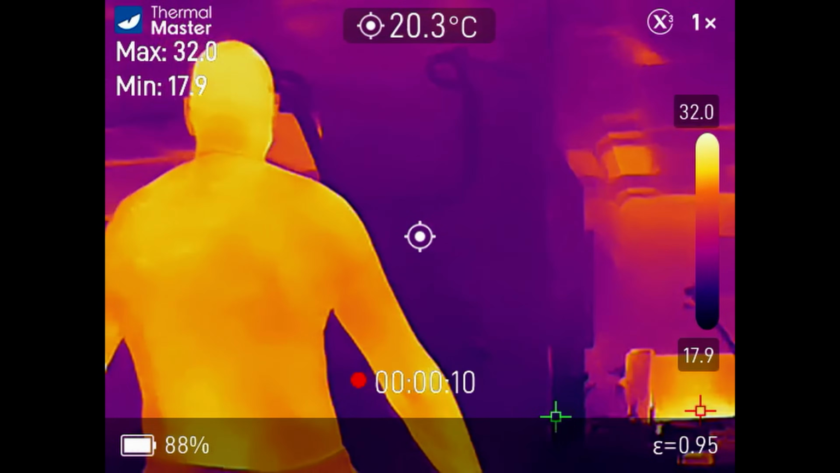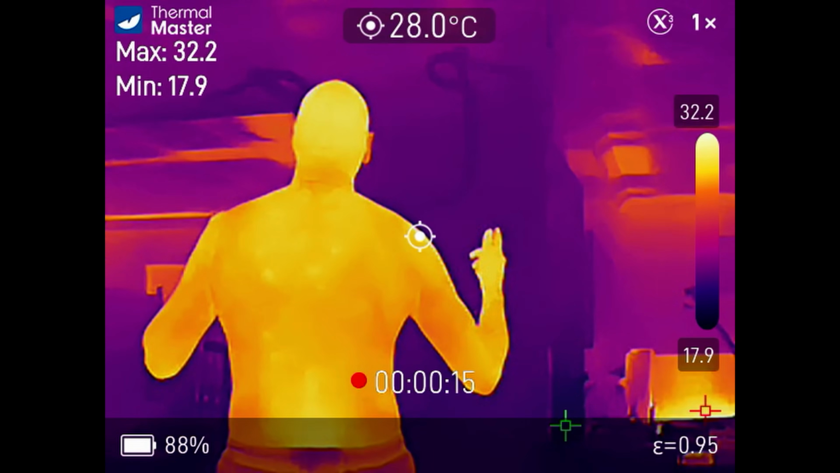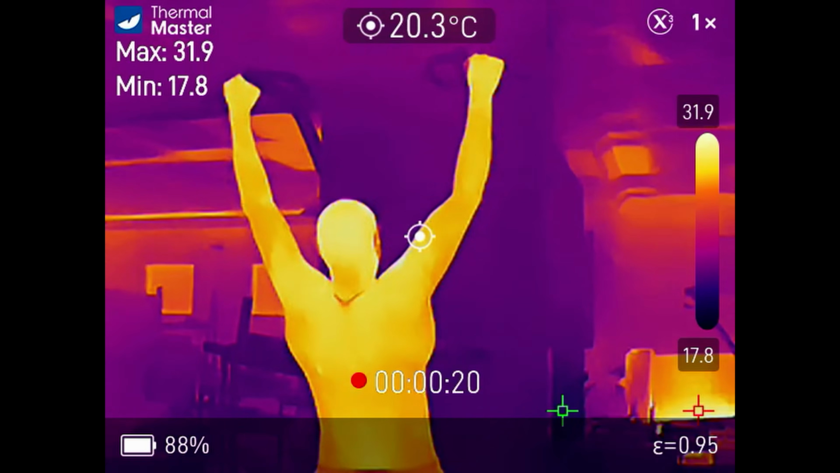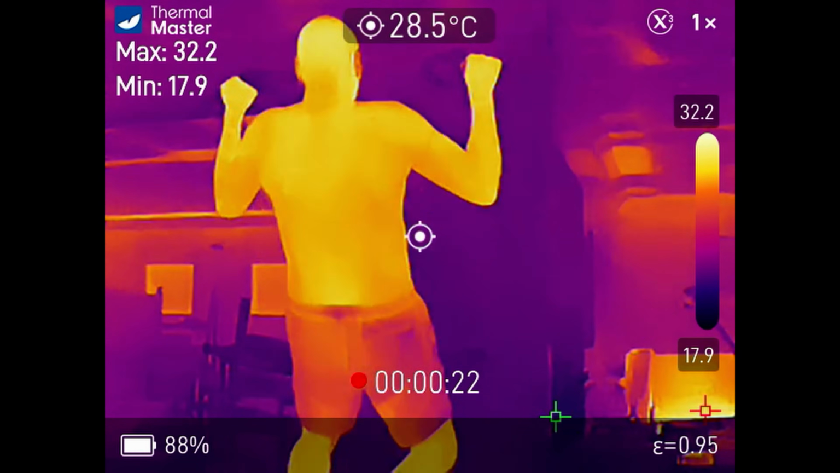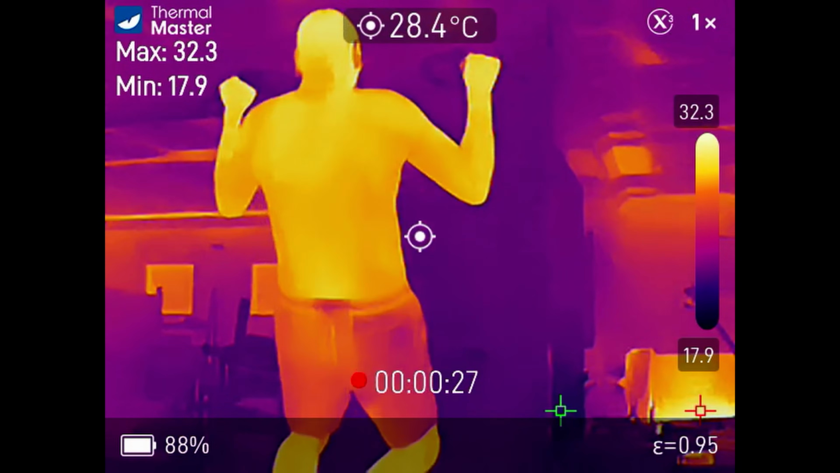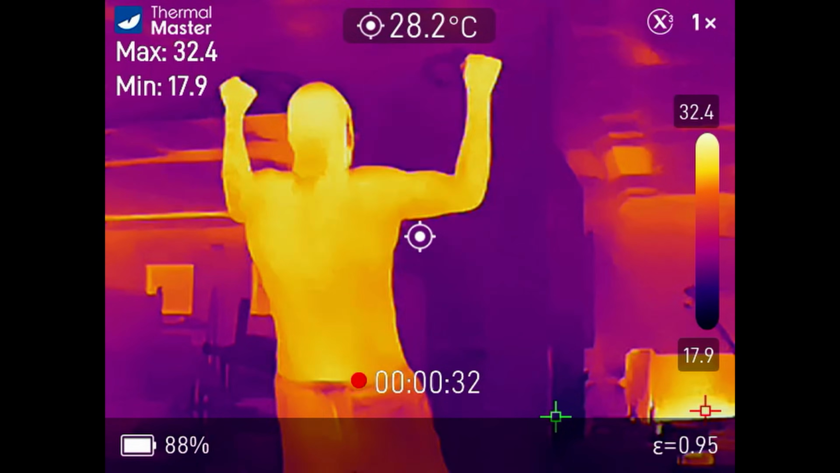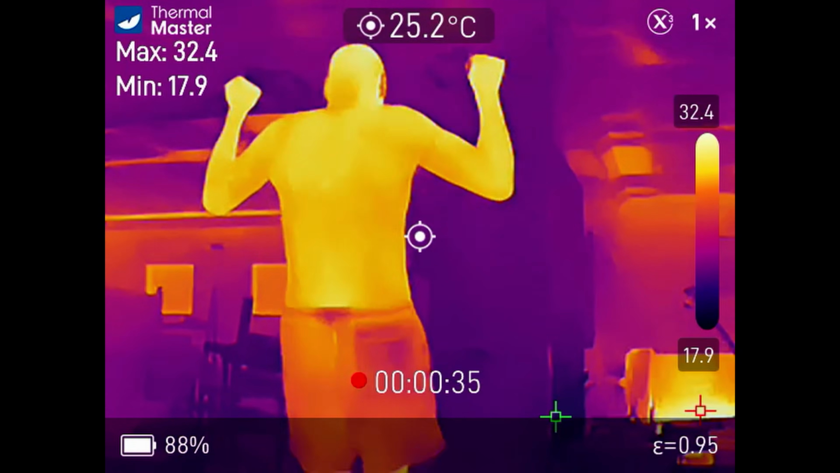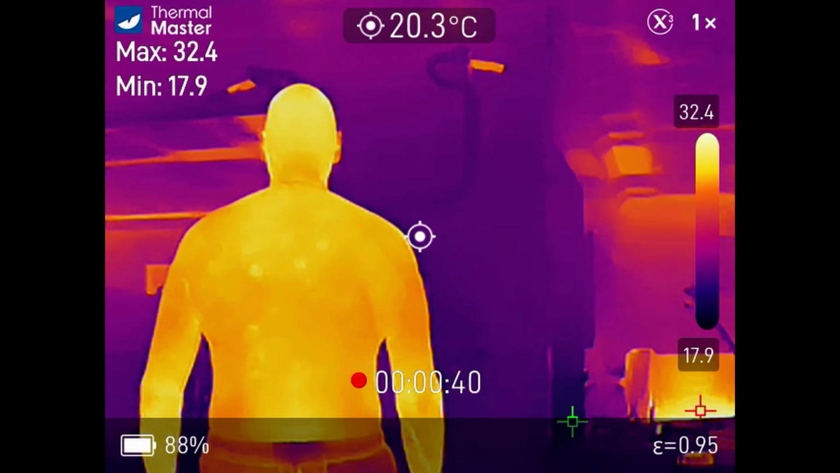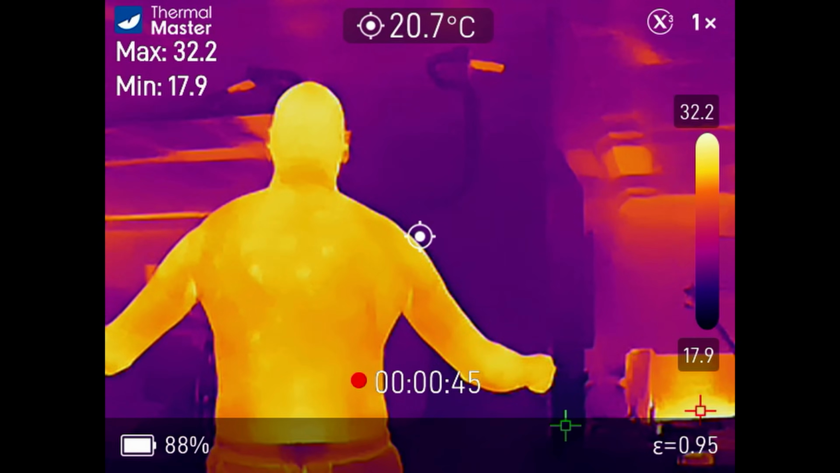All right, here's something I've wanted to do. So this is me before any exercise, normal body temperature. Now what I'm going to do is some pull-ups and see which bit gets warm as I do this, afterwards. So just pump a few of these out. Might speed it up so you don't have to watch me doing it. Now my theory is there should be blood going to the areas that I just worked out. And I want to know exactly which part of the back it is.